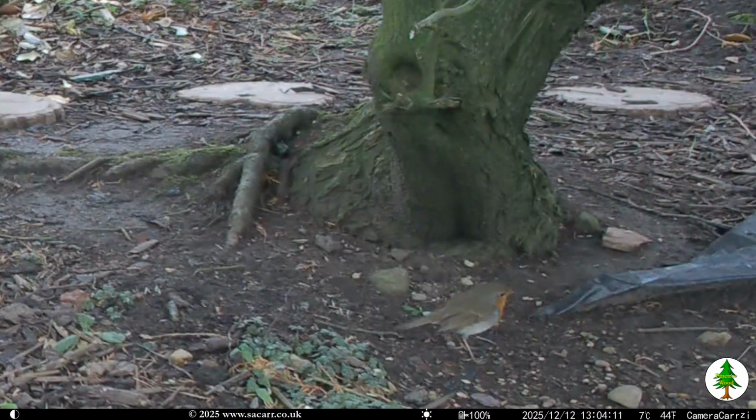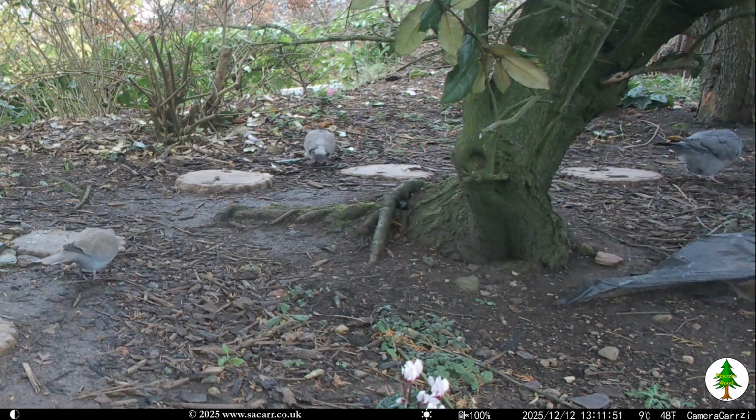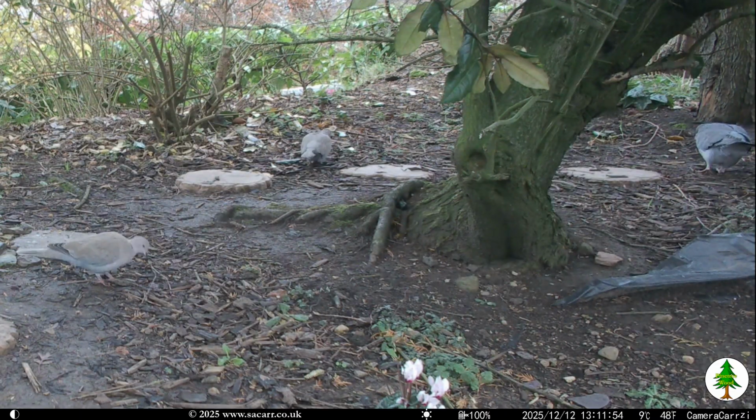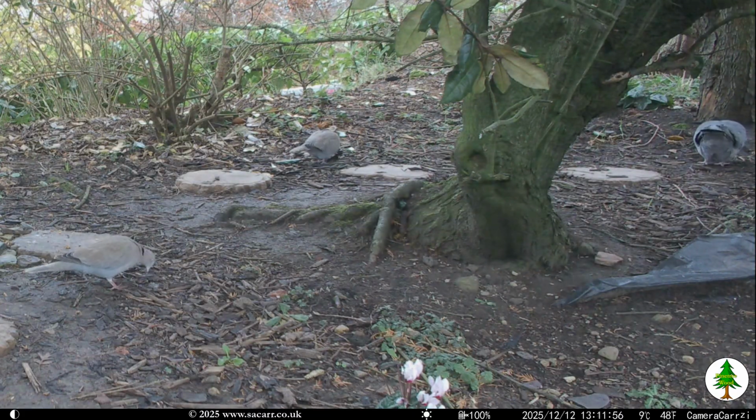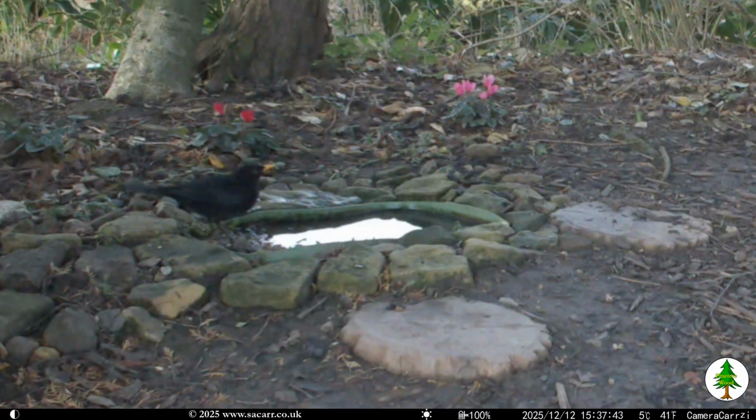Straight after, the robin chased a dunnock away from the thorny olive tree. I don't know if there are a lot of insects on the ground, but 2 doves, the pigeon and a dunnock were all searching the woodland floor. Half an hour later, the robin was at the pond for a drink and some seed. It wasn't until late afternoon, when the light was fading, that the blackbird was seen by the pond again.